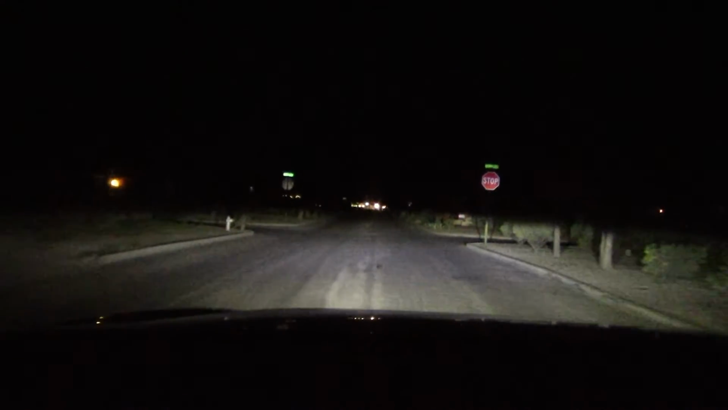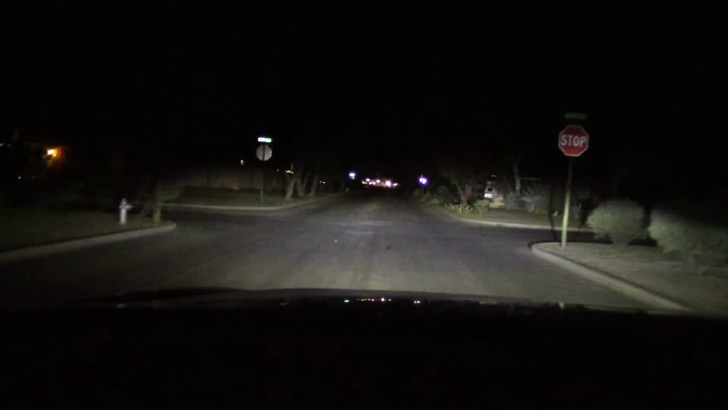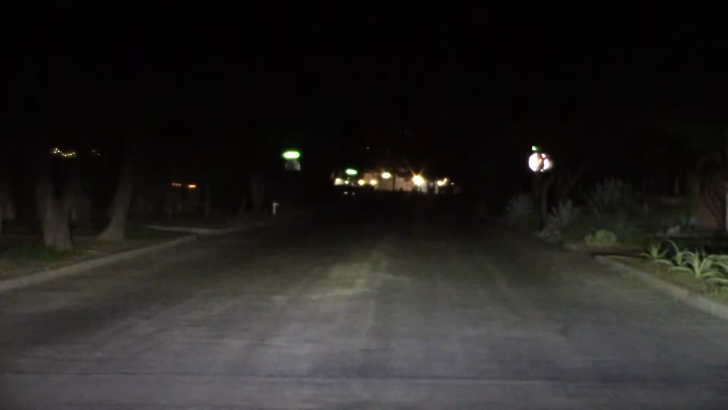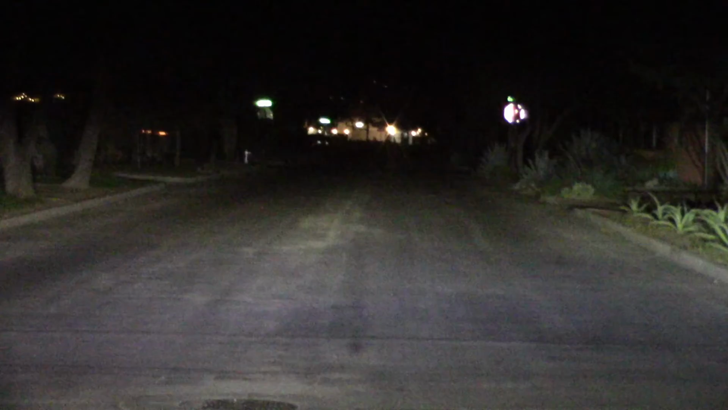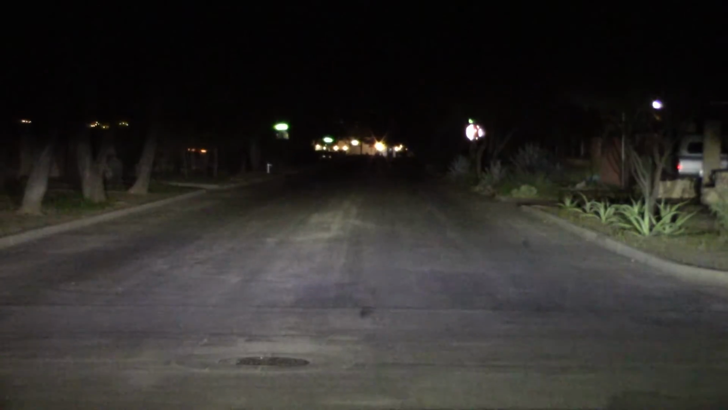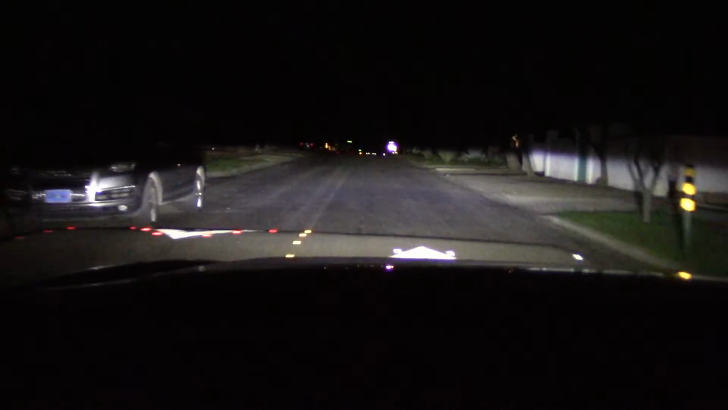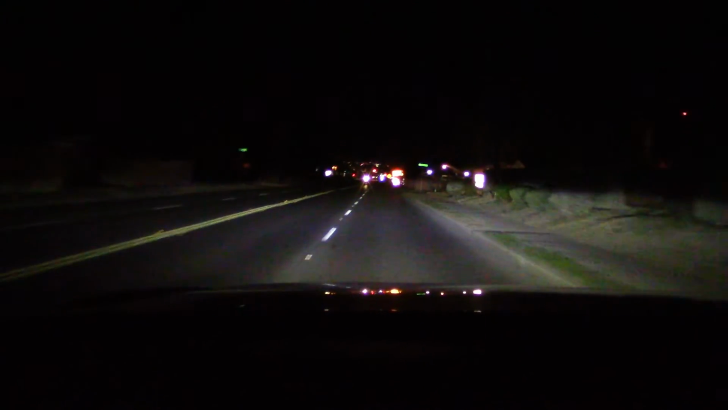Got the low beams on. Highs are reaching out. Looking good thus far.